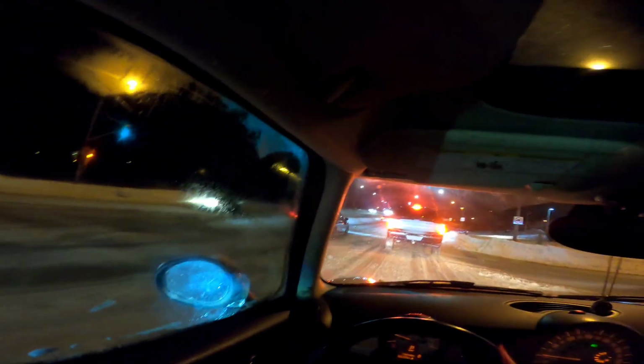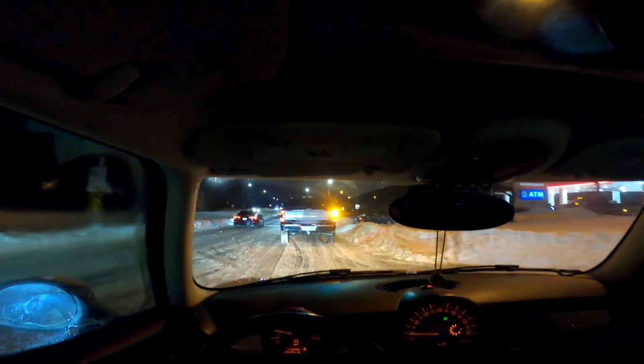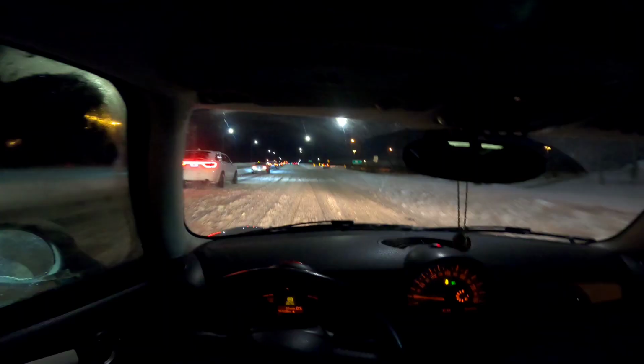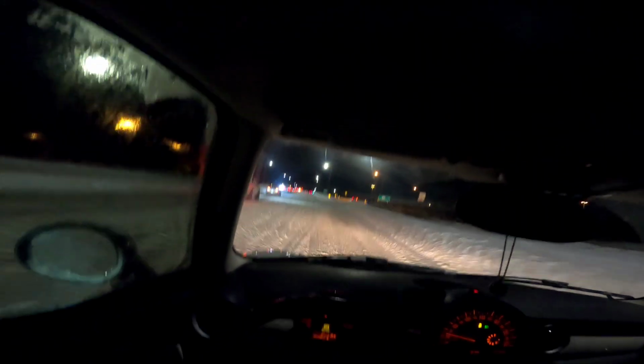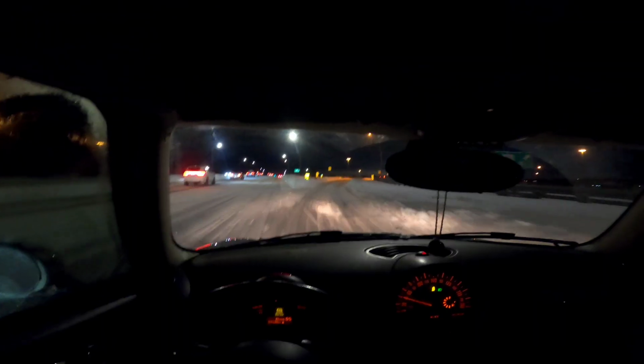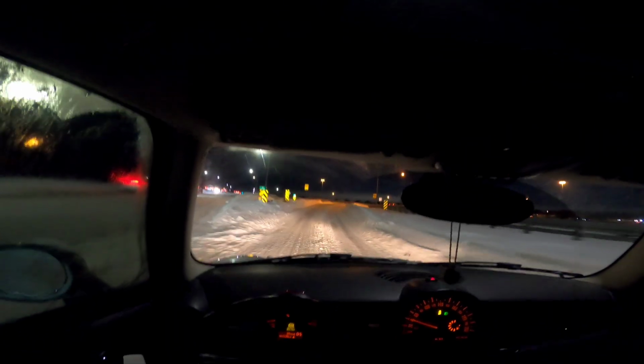So yeah, this is just a quick rundown of my Mini winter driving daily driver, the 2013 Clubman automatic, and my impressions of it. If you drive a Mini, drop a comment, let me know what you think about your Mini and how it works for you, what works for you, your opinion on the things that you like.